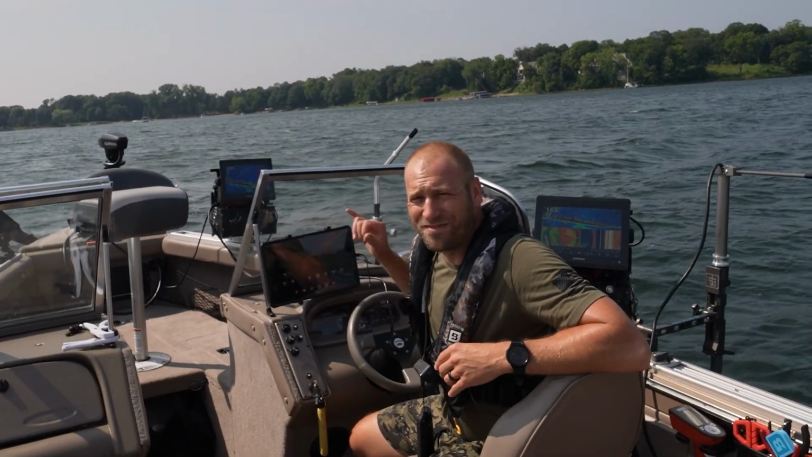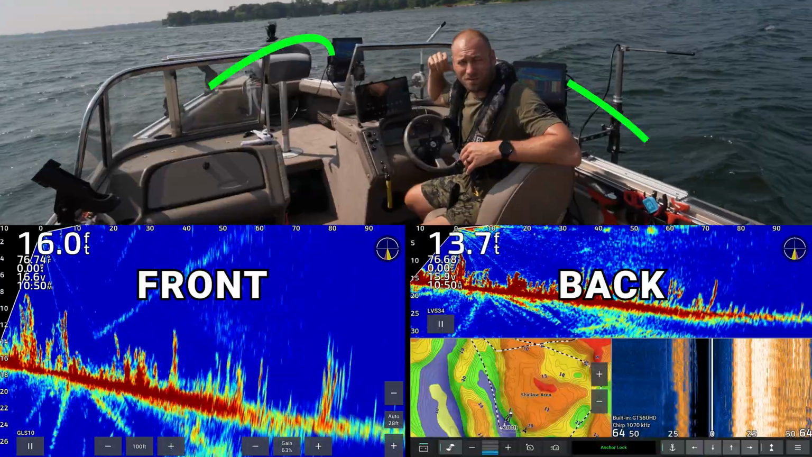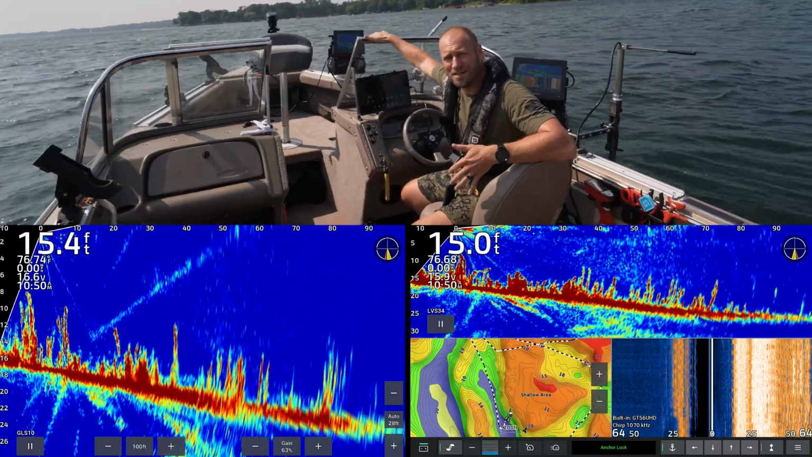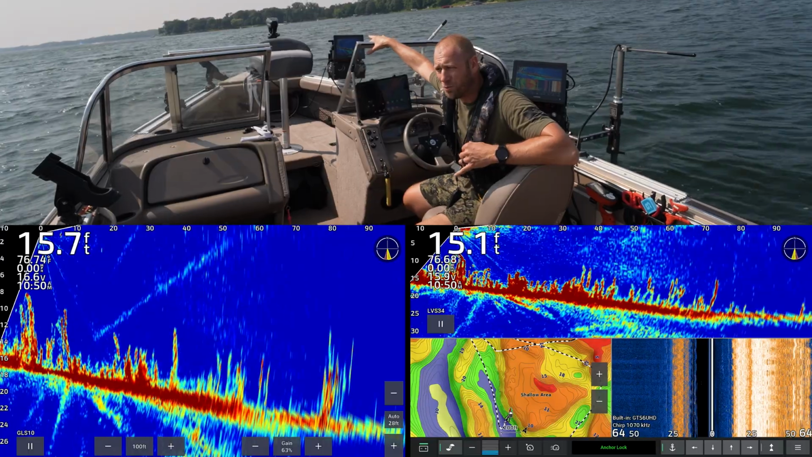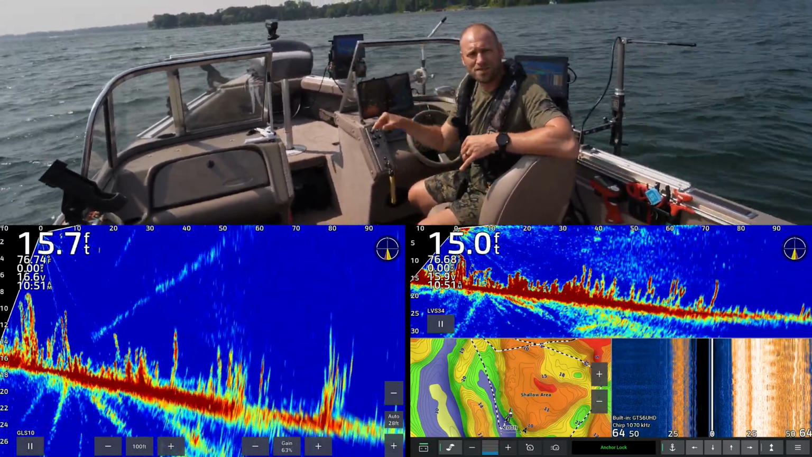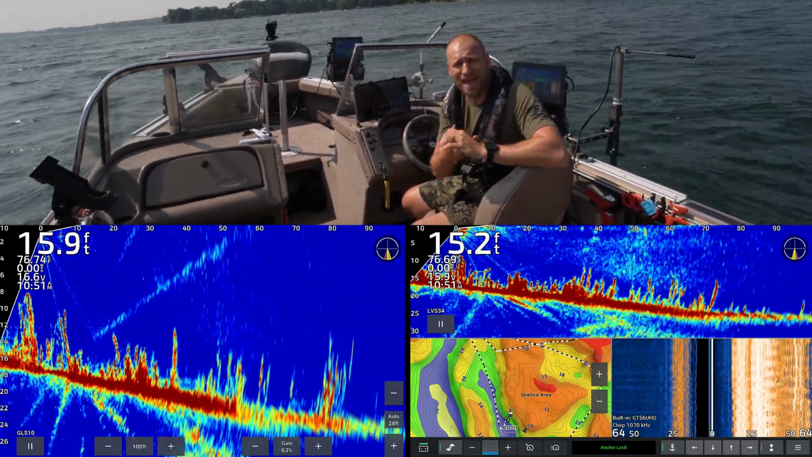So as you can see, I've got two screen recorders going. I got my front Livescope and this one right here. These are both 8610 XSVs, so they're 10-inch screens. I've got them networked together. I've got it networked to the trolling motor, which is gonna allow me to control kind of my path, and then I can drop waypoints as I go if I'm seeing fish.